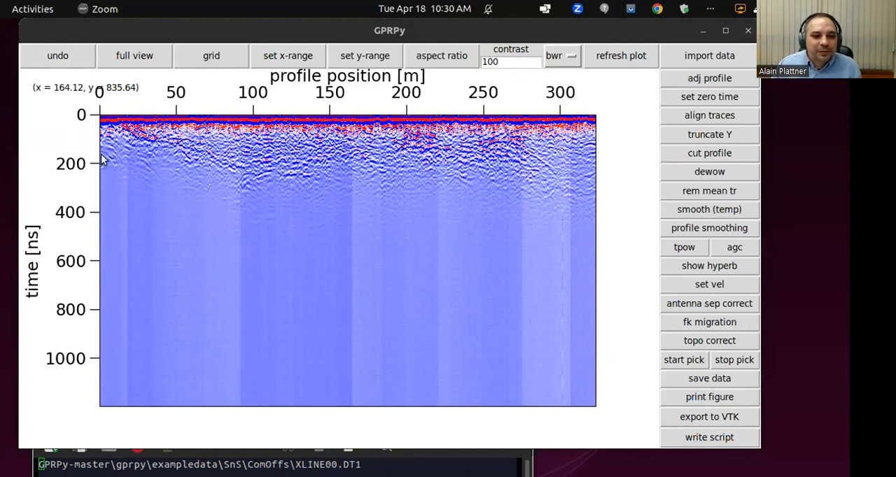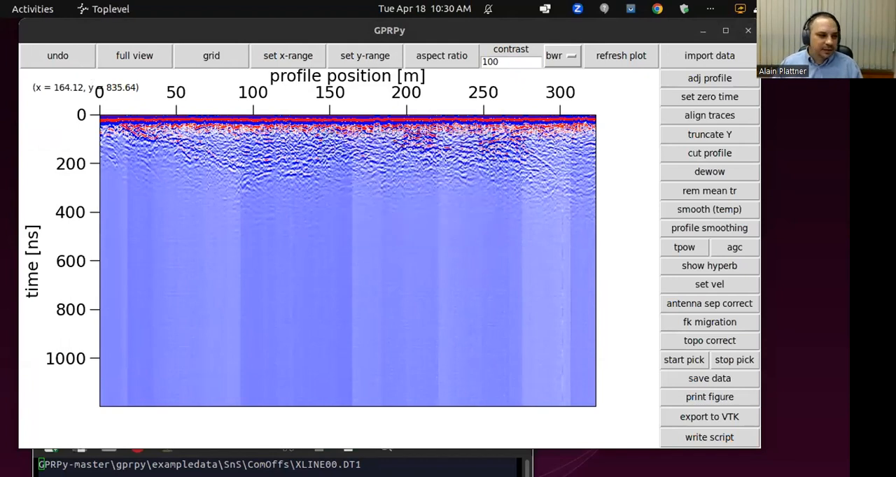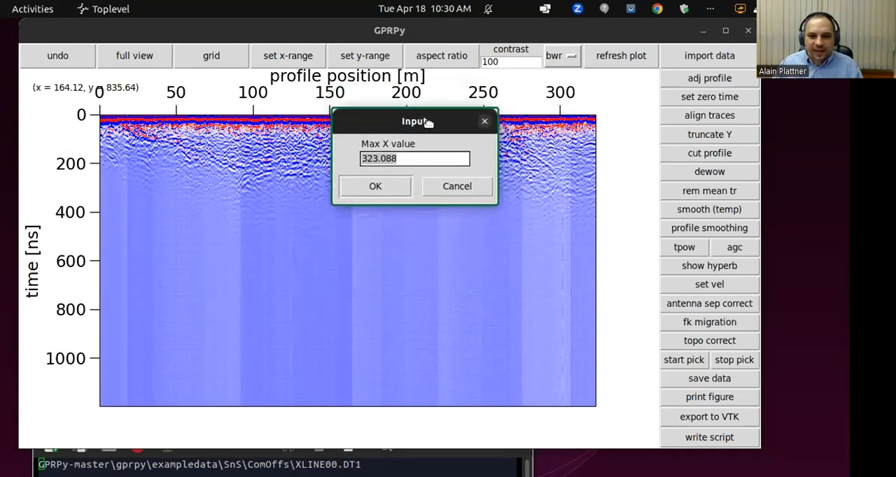Okay, so we wanted to, for example, have a look at a smaller window. So let's see, we only want to look between 0 meters and 50 meters. Then we just click on set X range and a little window will pop up. We can enter the minimum value. Or maybe let's say we want to look between 10 meters and 60 meters. We type 10. And then the maximum X value window pops up, proposes the maximum value.